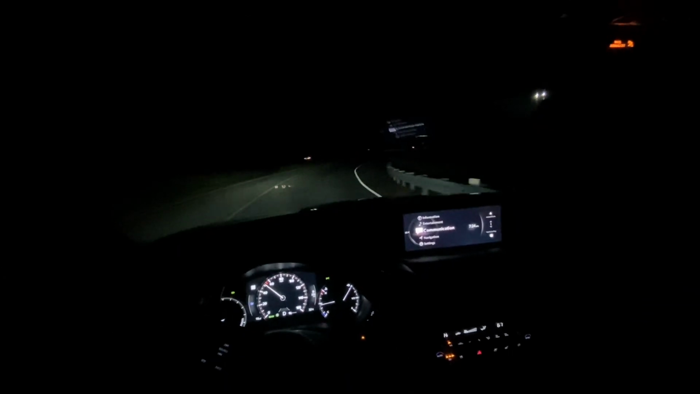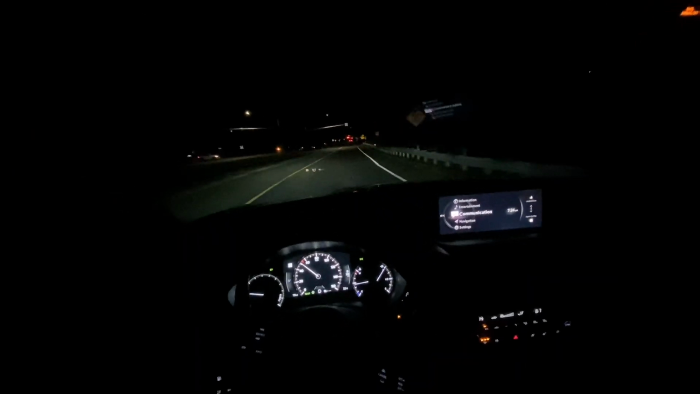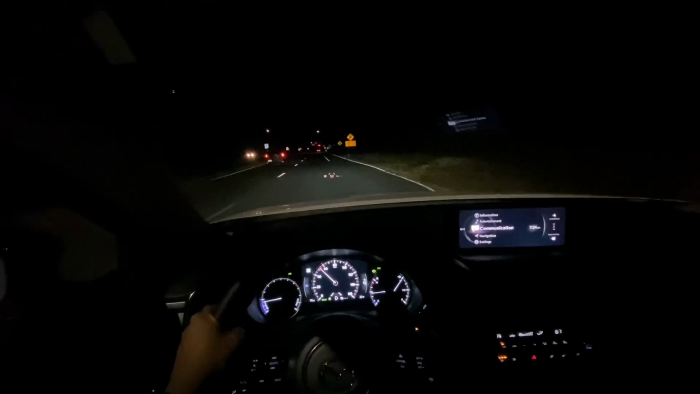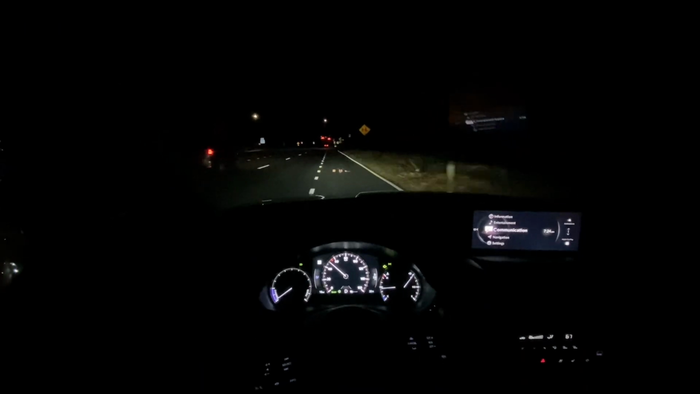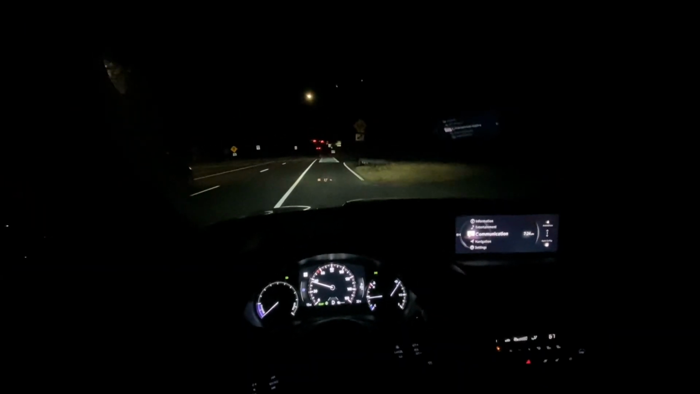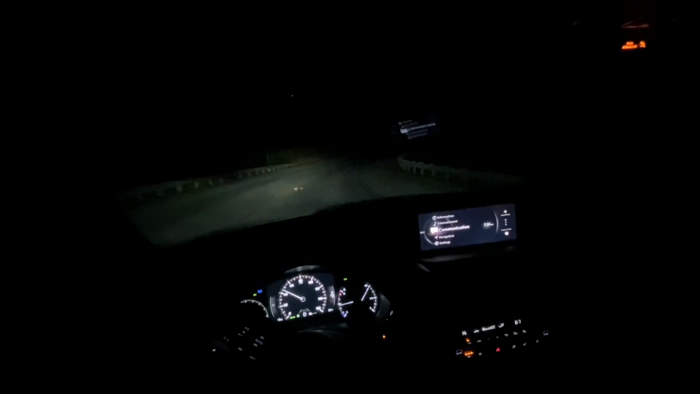But see, this is where it just outdoes a RAV4 by miles. The steering and the handling on this vehicle is just phenomenal. We're gonna take it down this back road here, and I'll show you a little bit more of what I mean by that. Very direct steering, turning is fantastic. That instant torque from the electric motor, it just holds on very well.